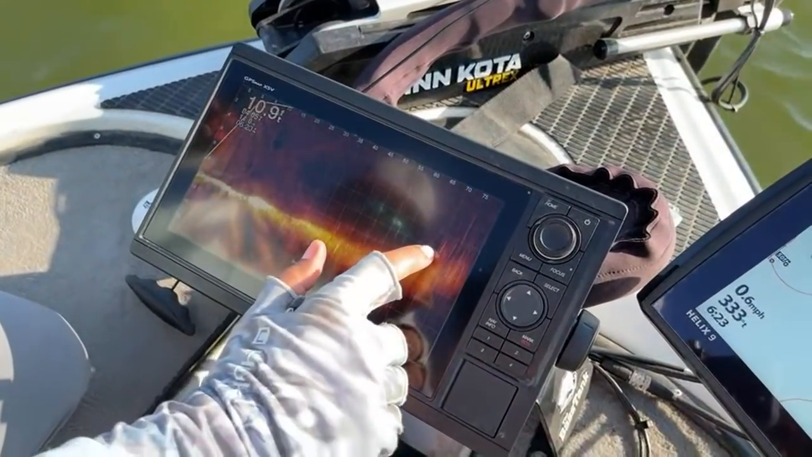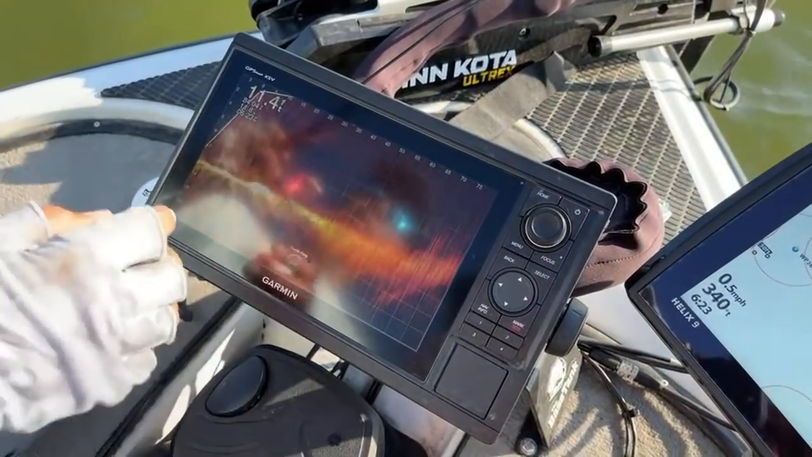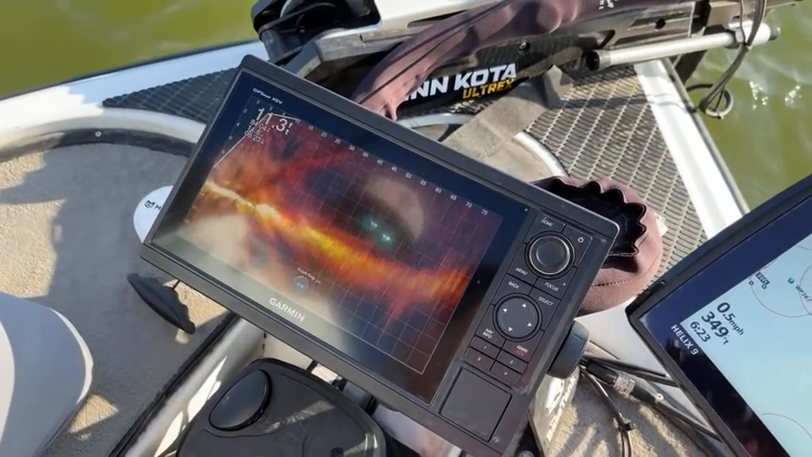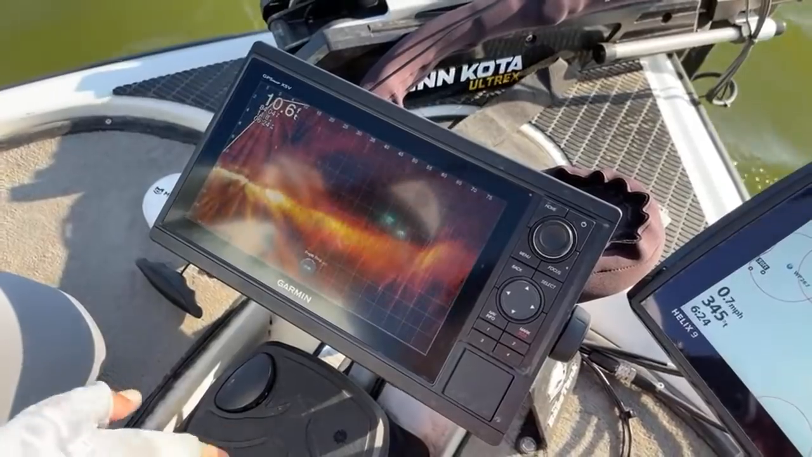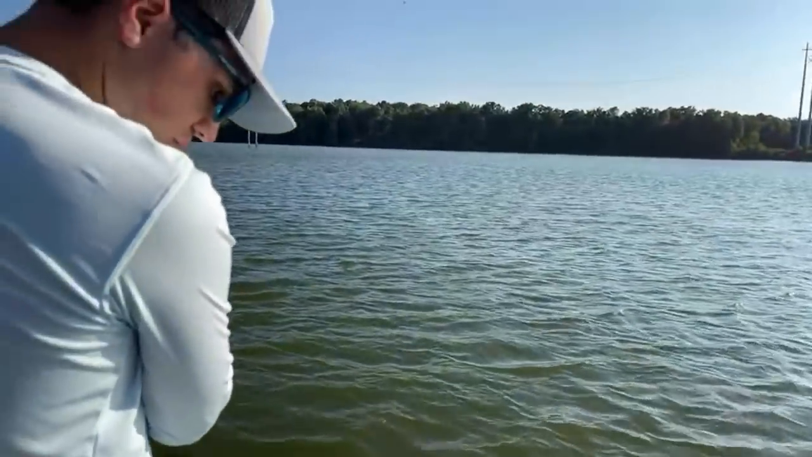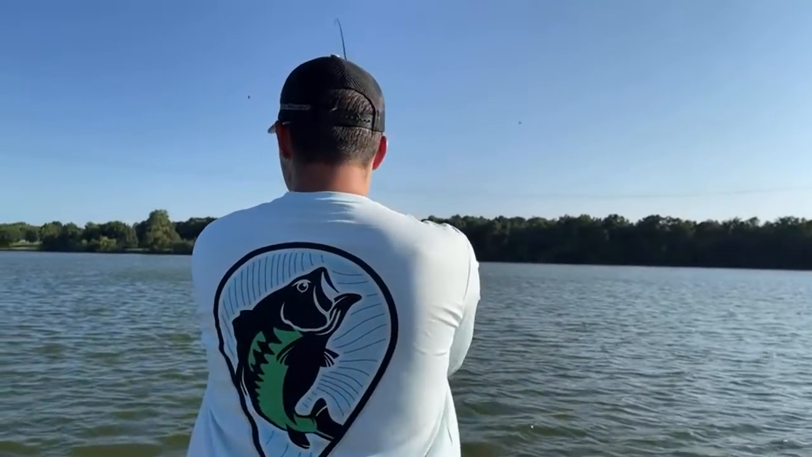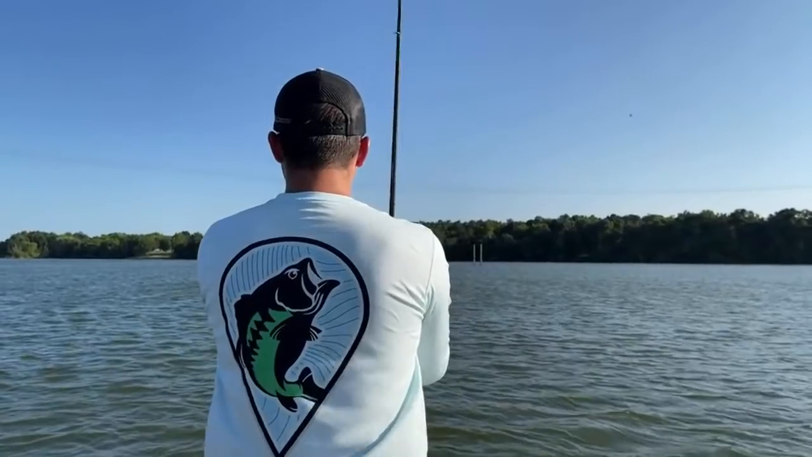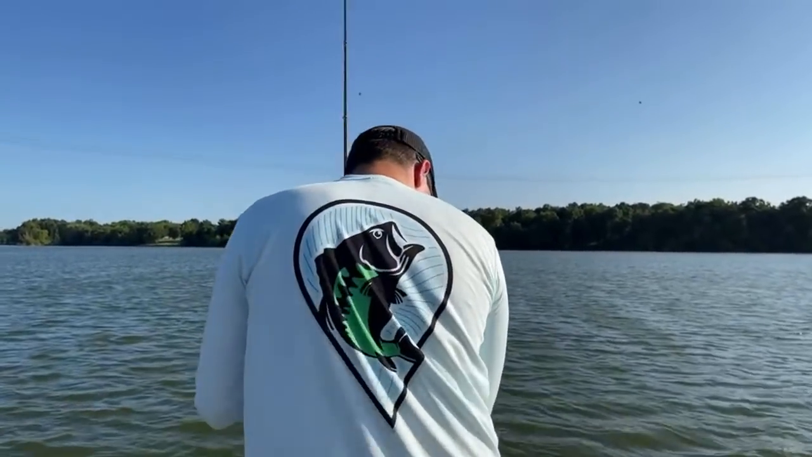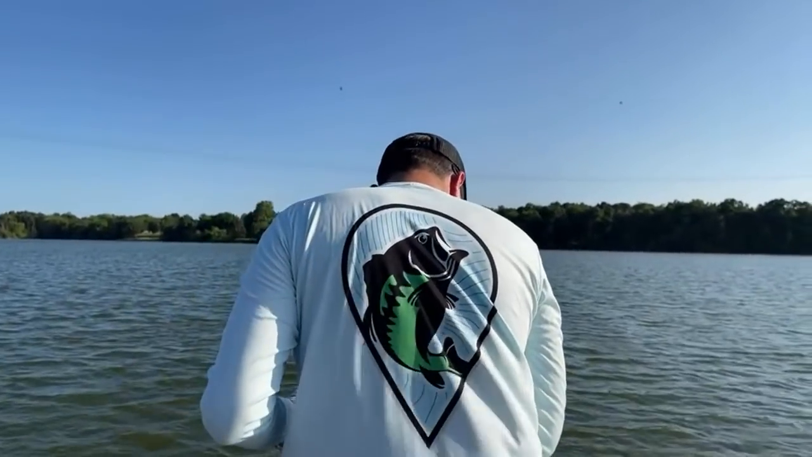They're just, right there's one, right there's one, there's another one right there. So they're up there. They just maybe aren't super active. There's another one right there. I'm not sure exactly what I need to do to trigger them, but again, I'm not gonna sit here and mess with them too long. And actually on that note, I'm gonna go get my jig back and then we're gonna probably roll to the next spot.